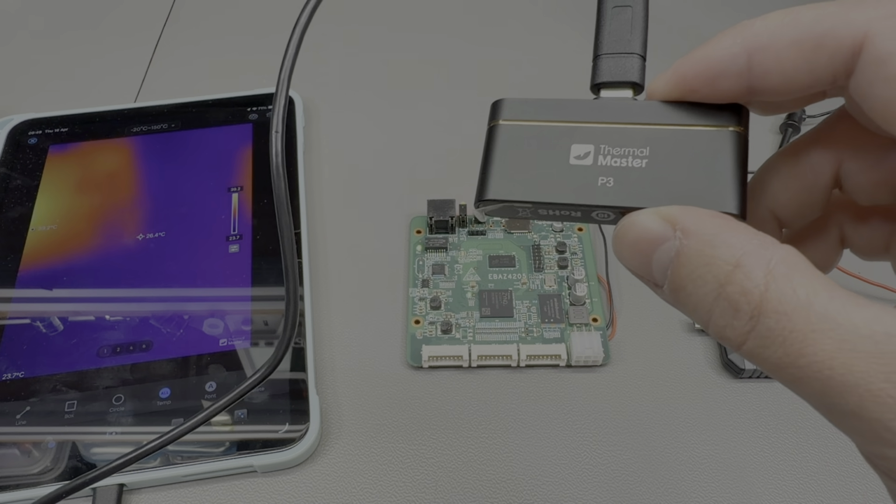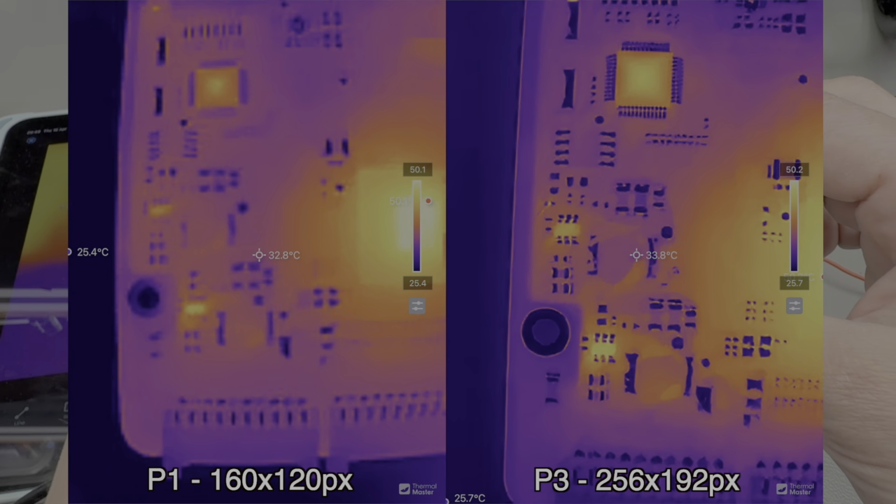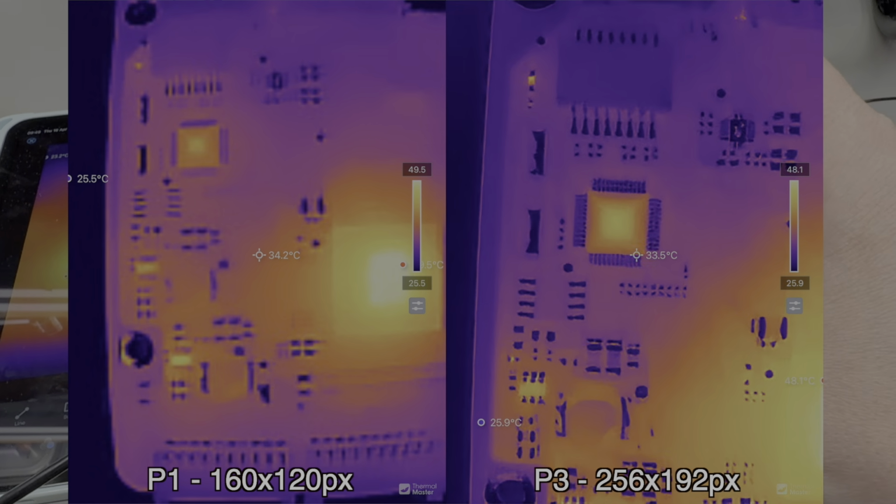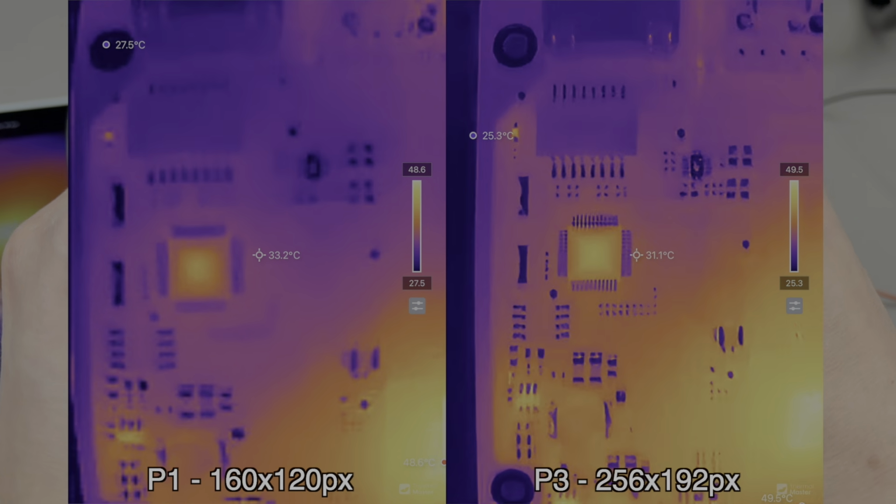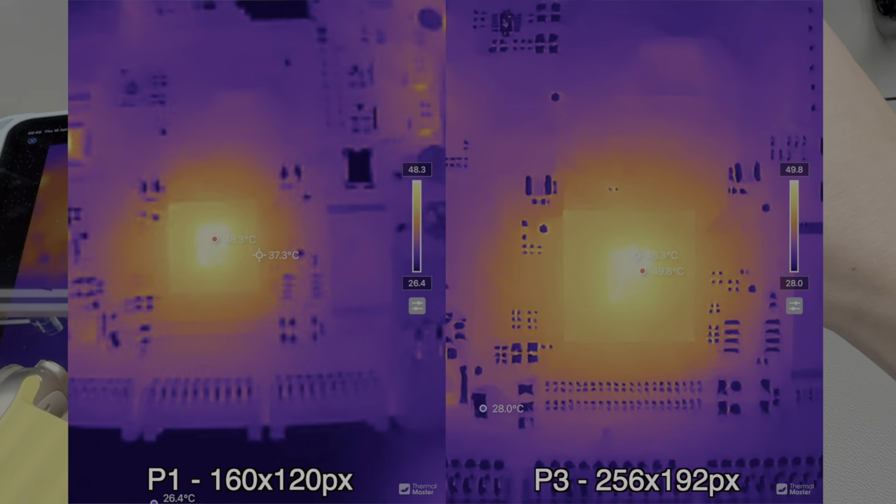On my next test, I'm comparing the P1 on the left with the P3 on the right, which has the higher resolution and it also has the lens adjustment for macro images. So of course you're going to get a better image with the P3 Pro.